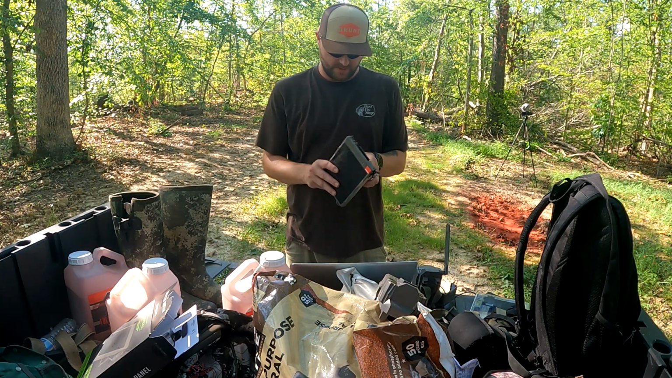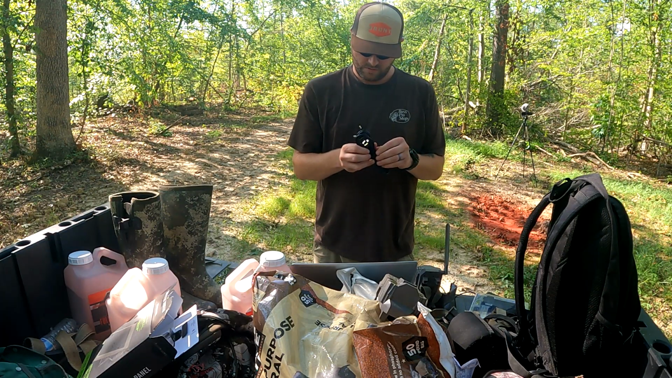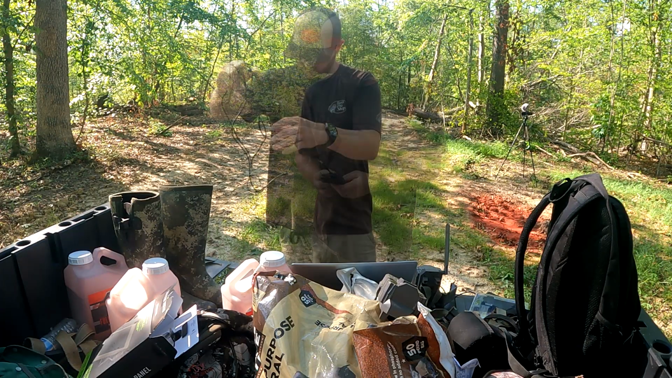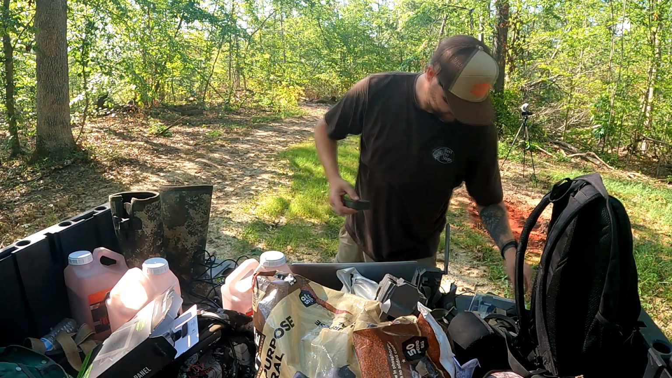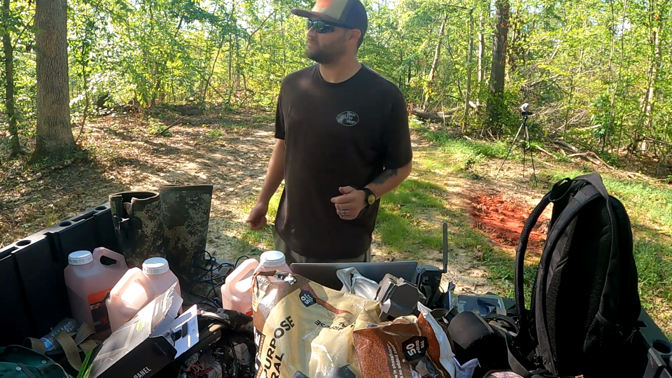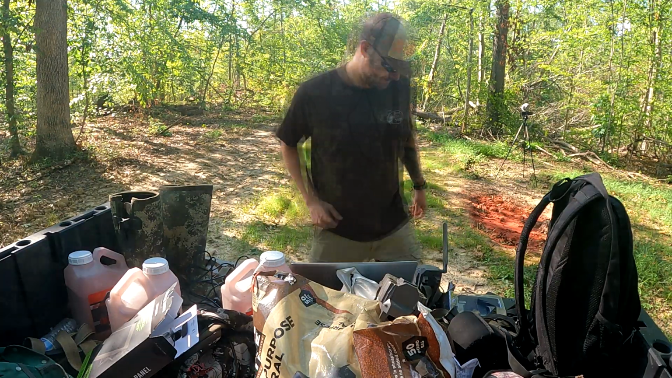Let's take a peek at this bad boy. Okay, we got some cordage. Cool. And a strap to put her on a tree. Let's do a little bit of brush trimming so we make sure that this thing gets plenty of sun.